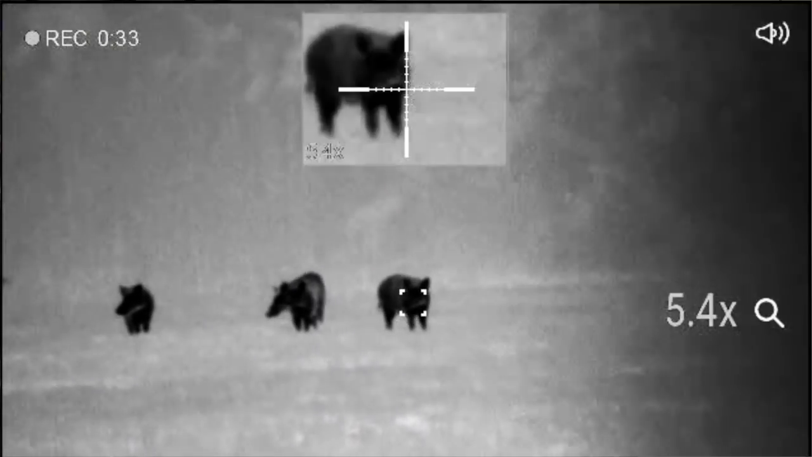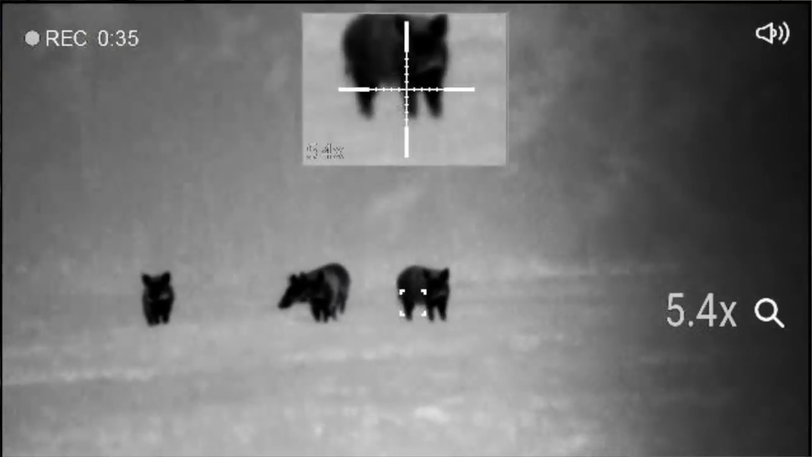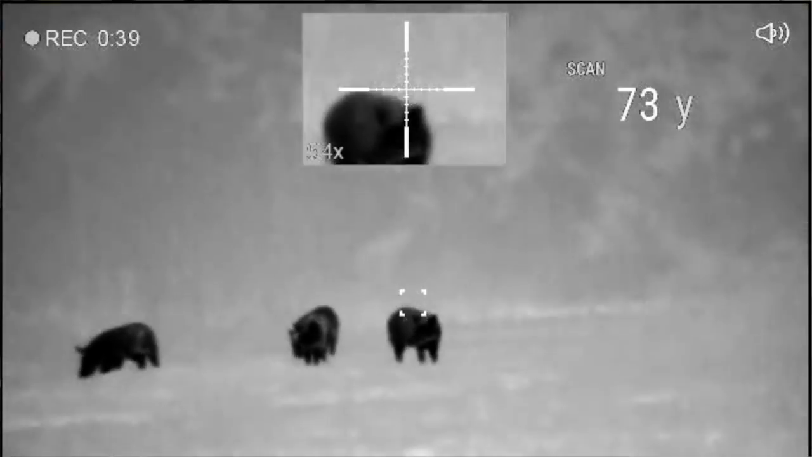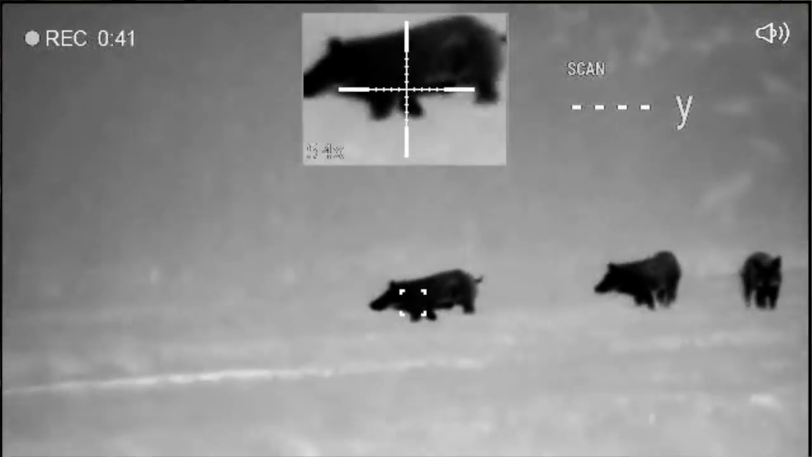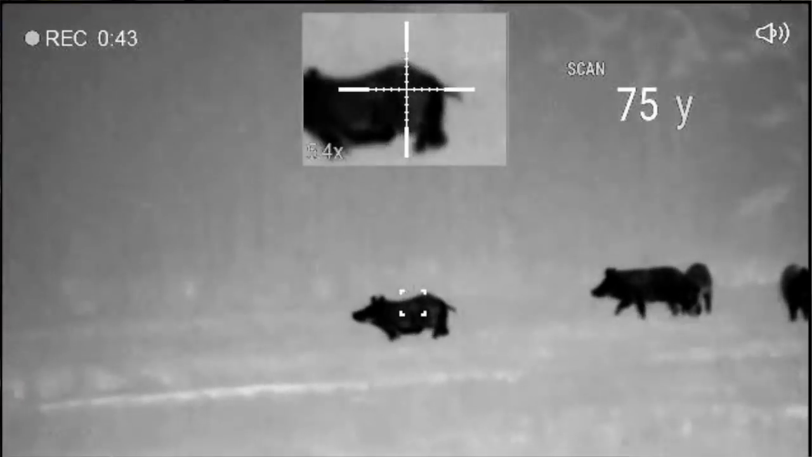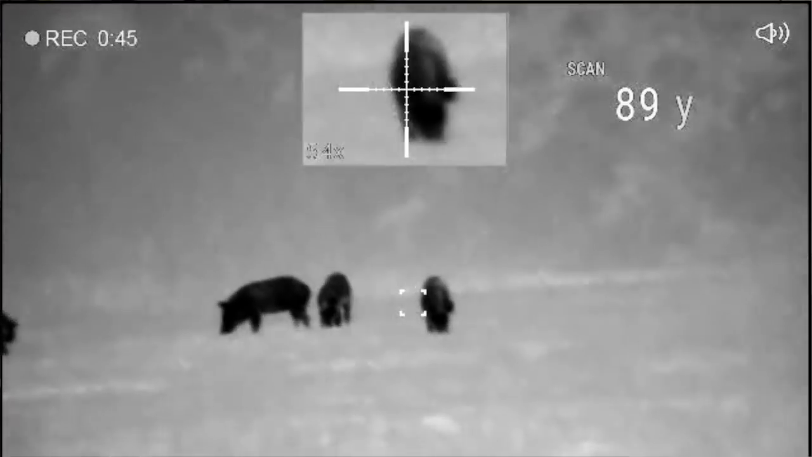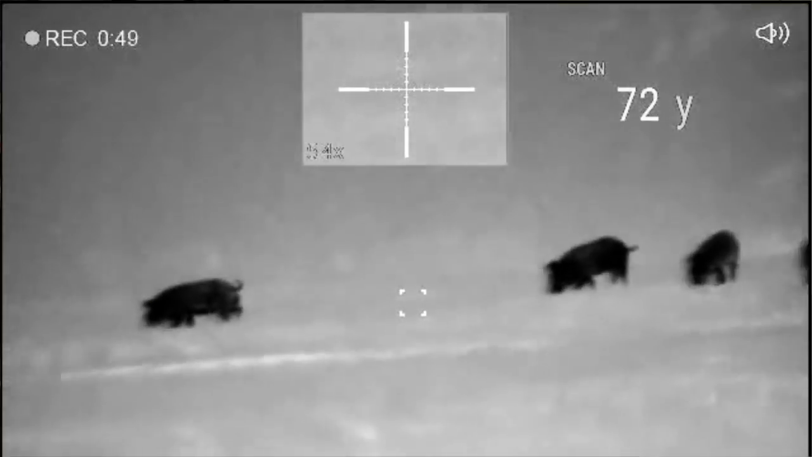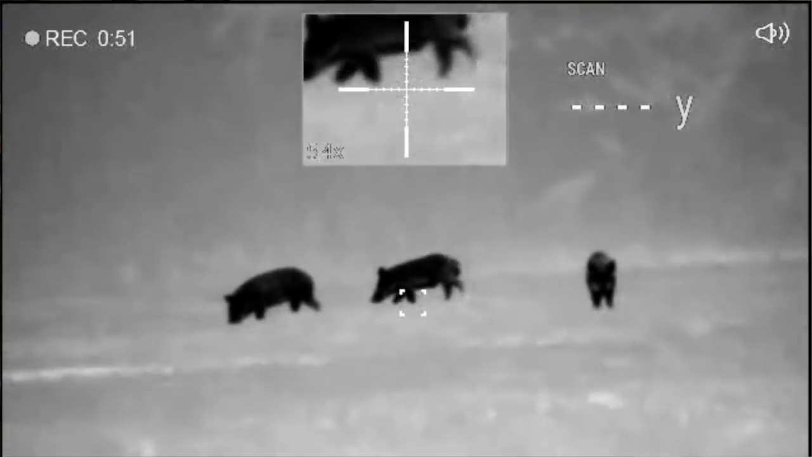You can bring up the picture-in-picture display, the little box at the top, and you can take a shot in scan mode. So you can actually have your reticle on the screen in scan mode, pull the trigger and take a shot. What I've noticed, that is a change from the demo that was passed around. You could not do that in the past, and now you can.